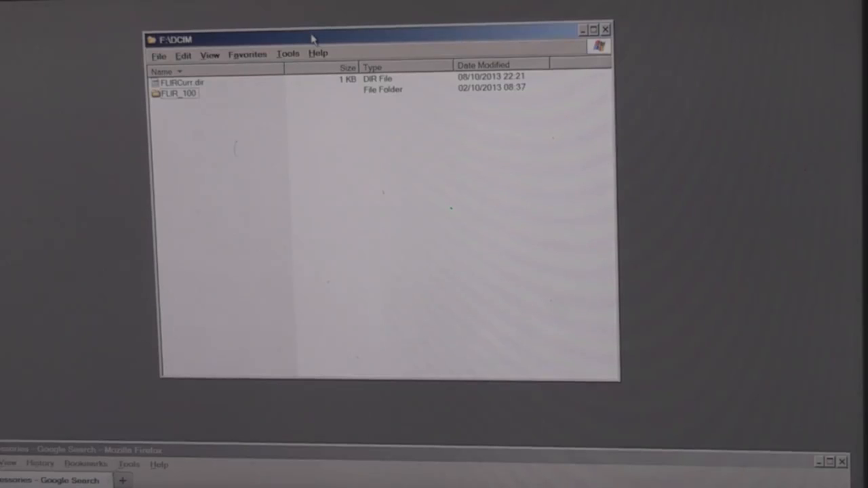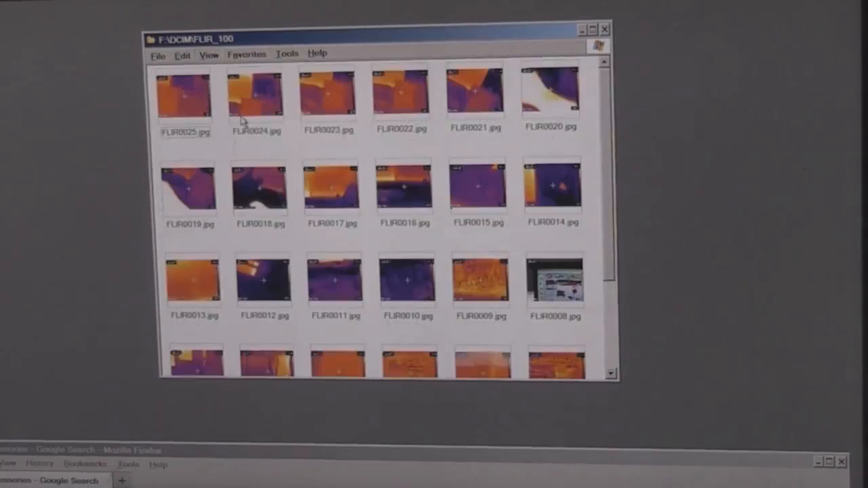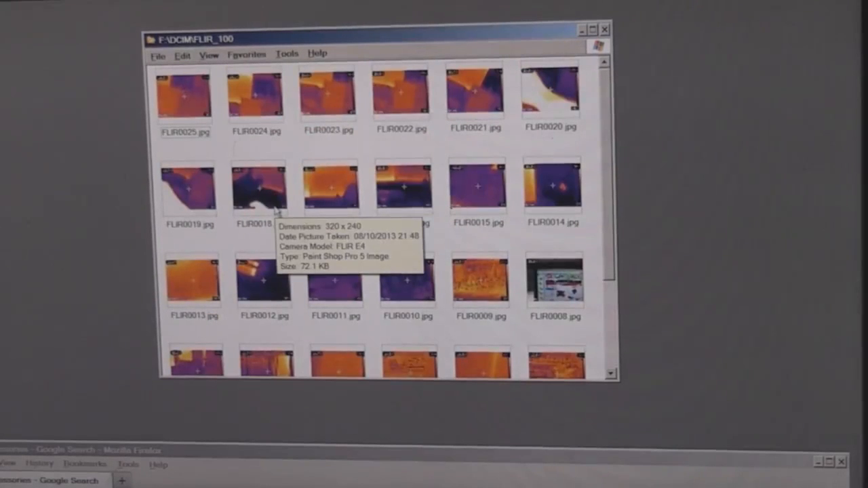One thing they've really got right on this is how the USB interface works. When you plug it in, it enumerates as two devices. One is a file system, so you can just go straight in and download the images directly, so you don't need to use their software to load the images. But it also enumerates as a video and camera device.